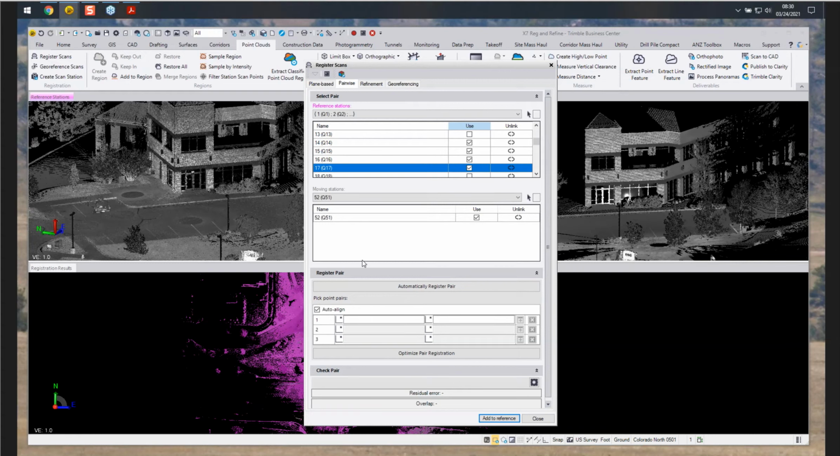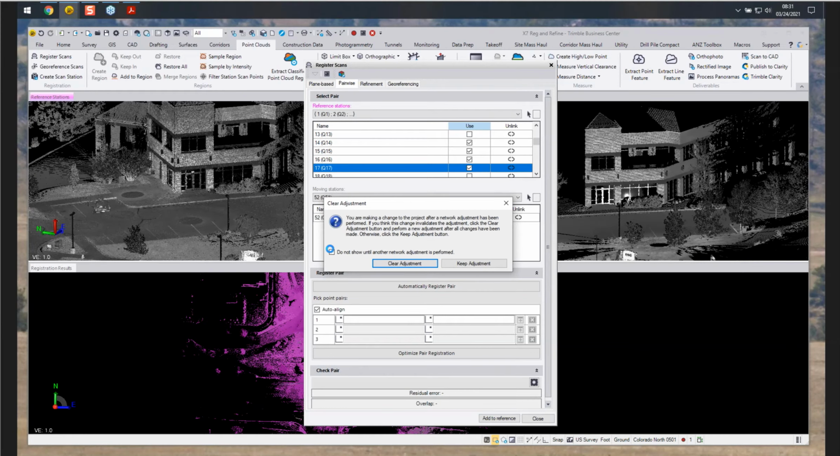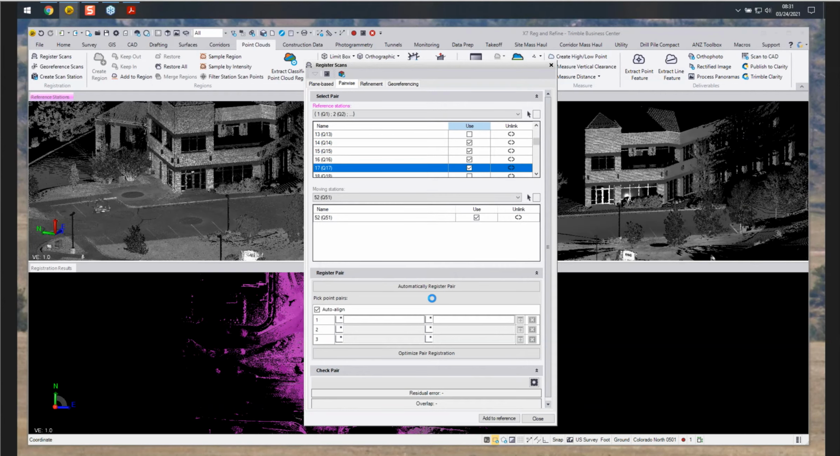The first one, for 52, will use the automatically register pair. We click that button and it does its computation. Okay, so we want to keep our adjustment. All right, so then we look at our spot down here. Okay, we got some good residuals, but our overlap is very low.